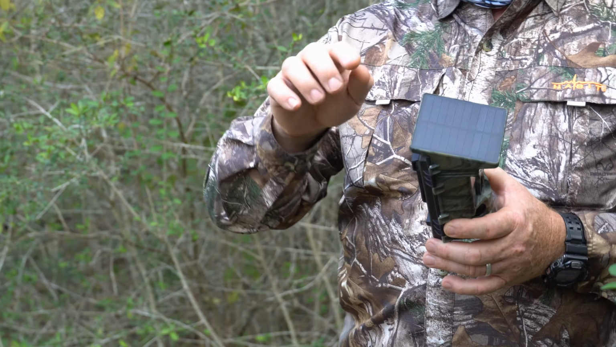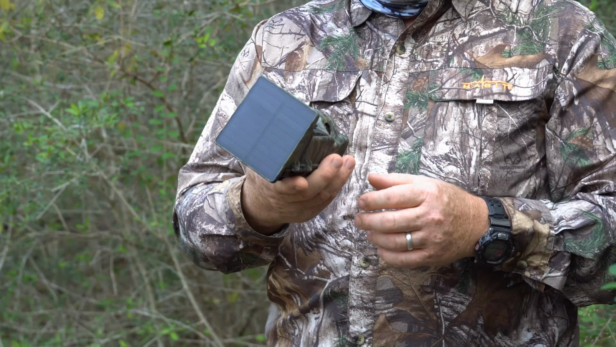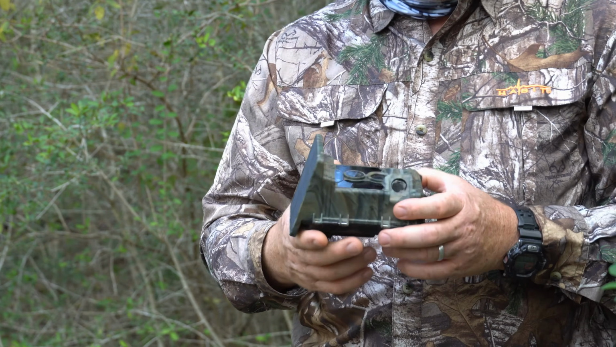Bigger animals, you can tell, and then you can watch just that one. So it works good. I have no complaints with any of that.